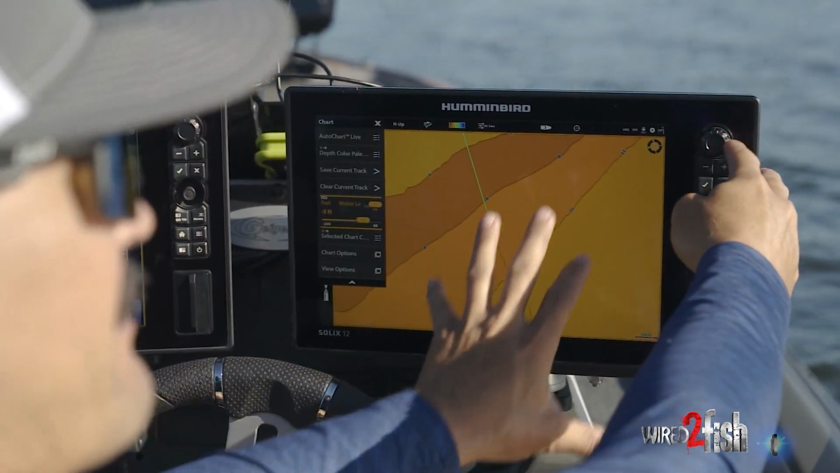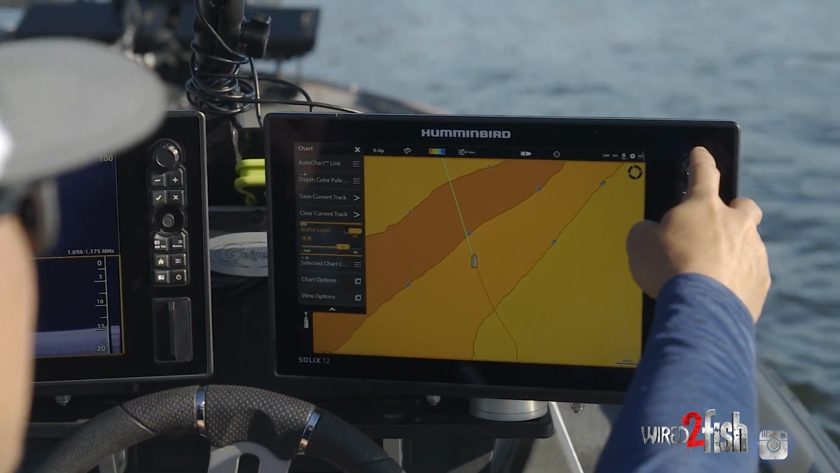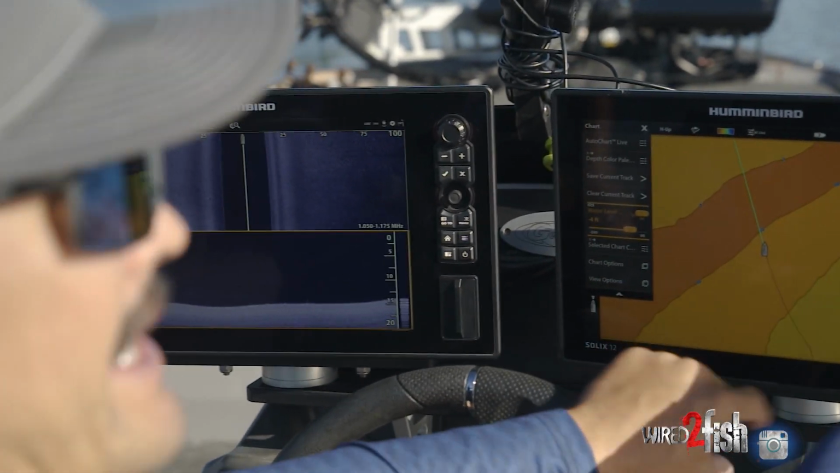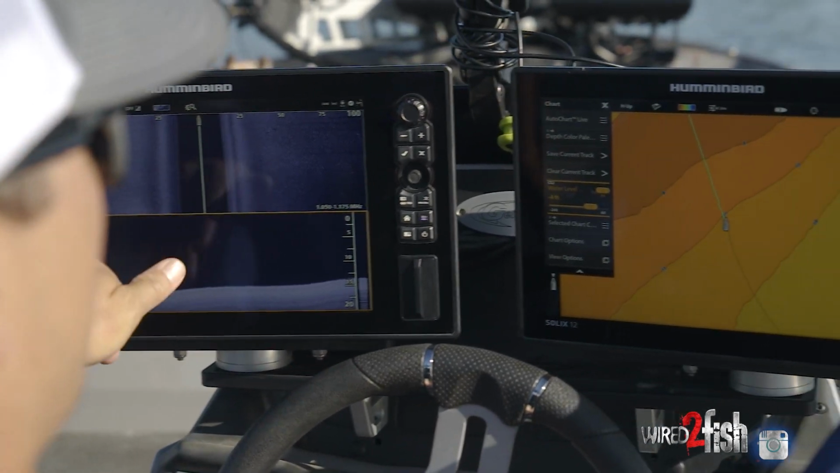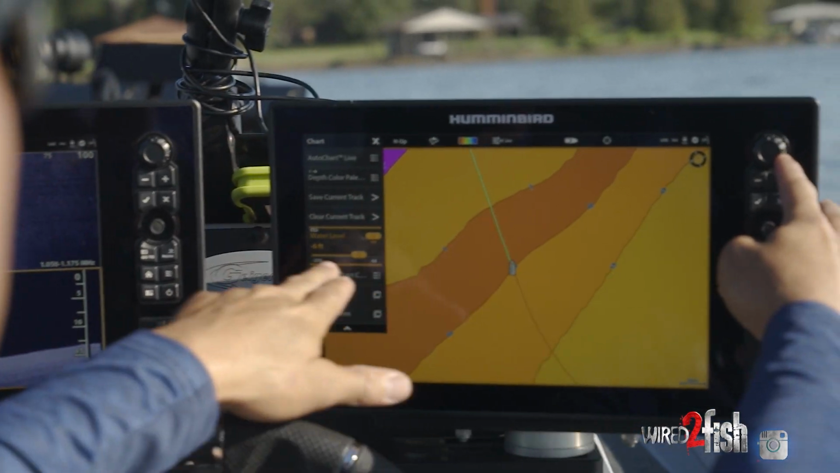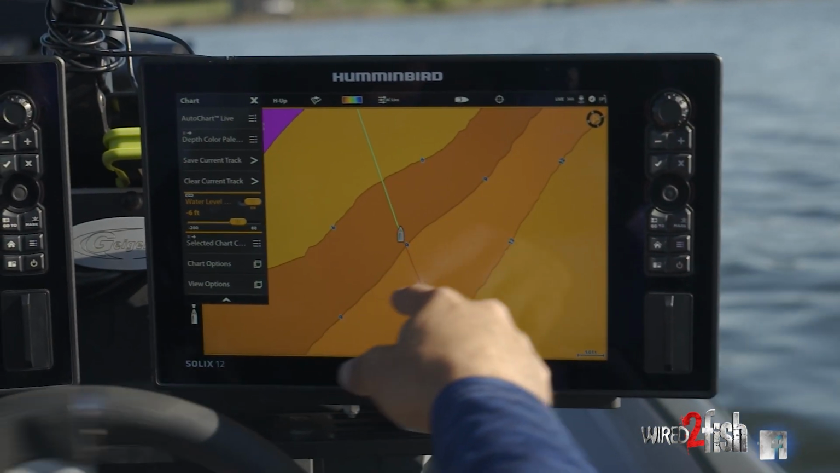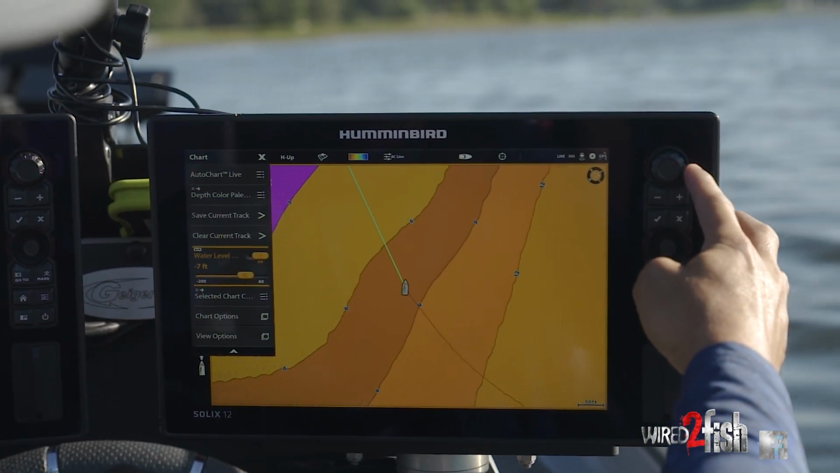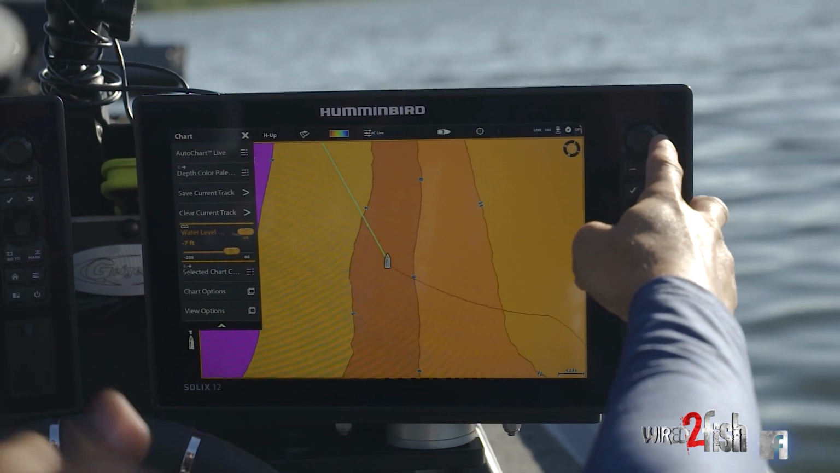With the mapping up in conjunction with down imaging or 2D sonar, I can adjust my water level to where my 1 foot contours match the actual depth. I know the water level's down 6 feet, so I'm setting it to -6. There's my 9 foot contour line, and we're approaching 9 feet down over here. So I can match my depth zones to the actual depth today.